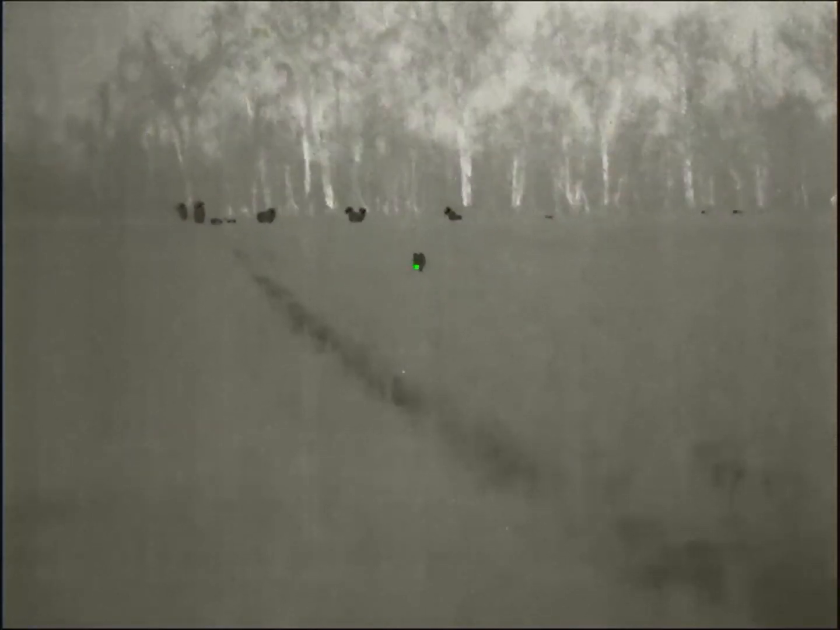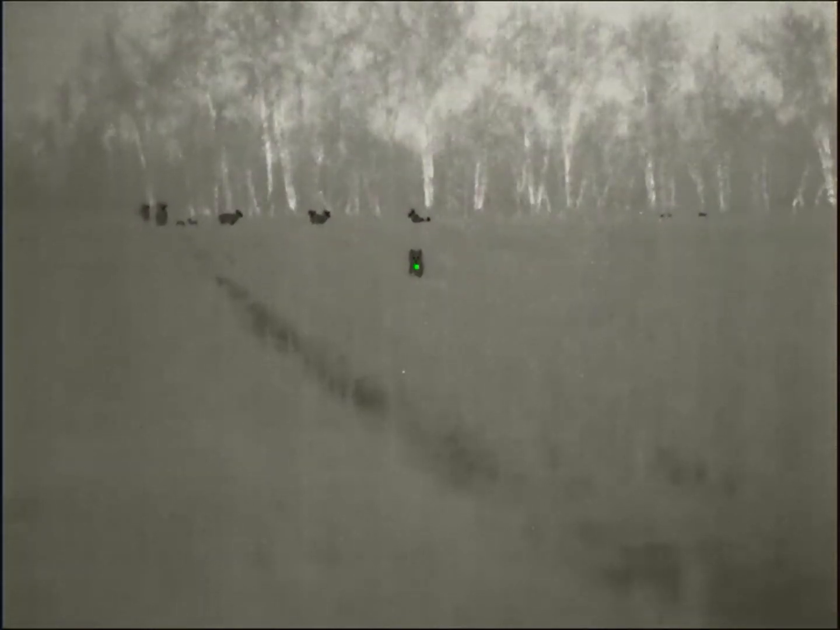And he's still coming, but I figure he's getting about close enough, so I'm probably gonna take him here. That 22 Creed just tips him right over. See, the deer got a little bit nervous there, but they didn't completely scatter after that shot.